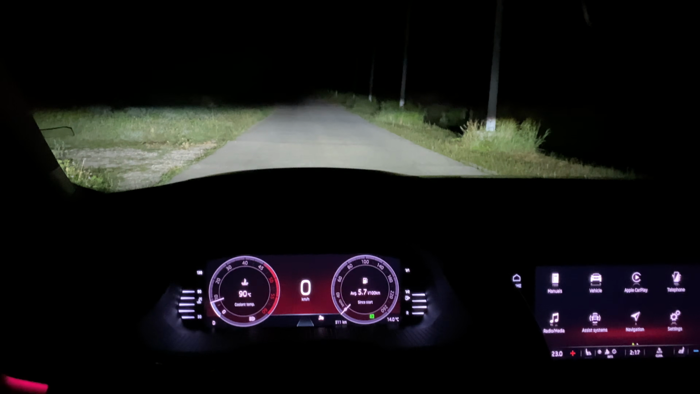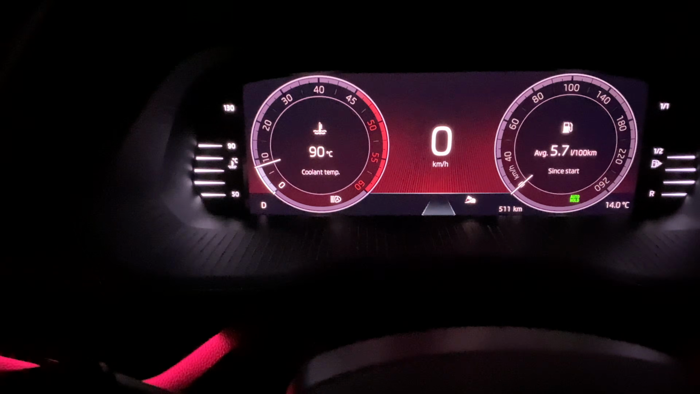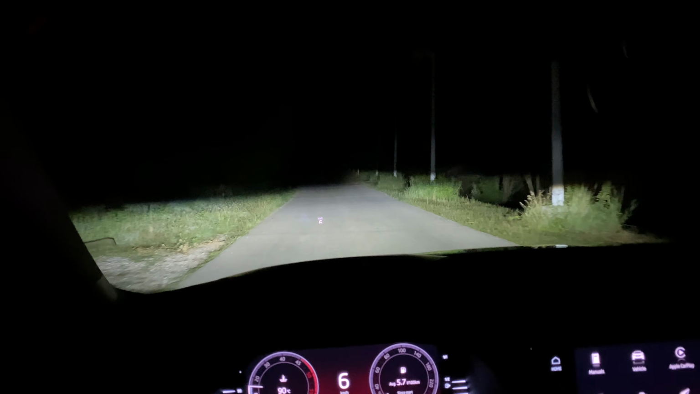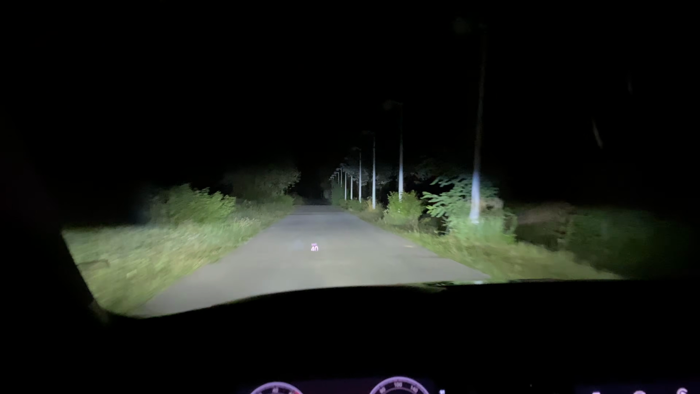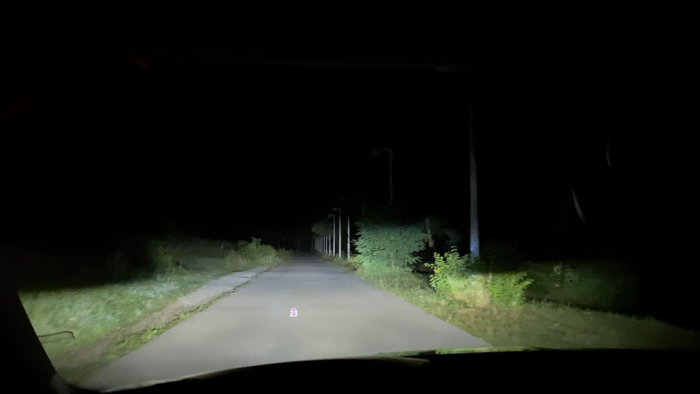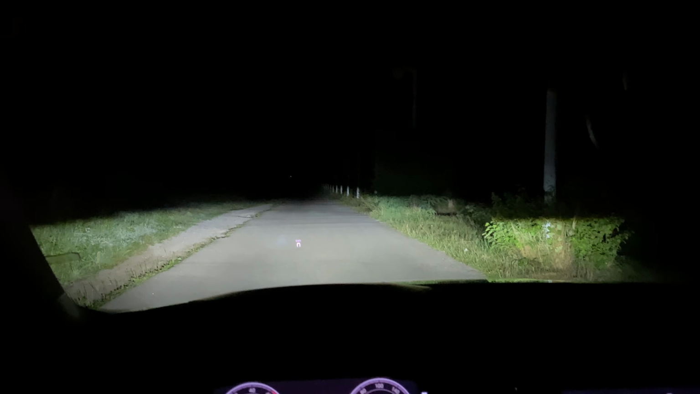Okay, back on the video. I'm gonna speed up, so it is on automatic. As you can see, automatic lights. I'm gonna speed up so you can see better with this camera. Oh wow, look at that. And then slow down. So you saw how the segments shut off.